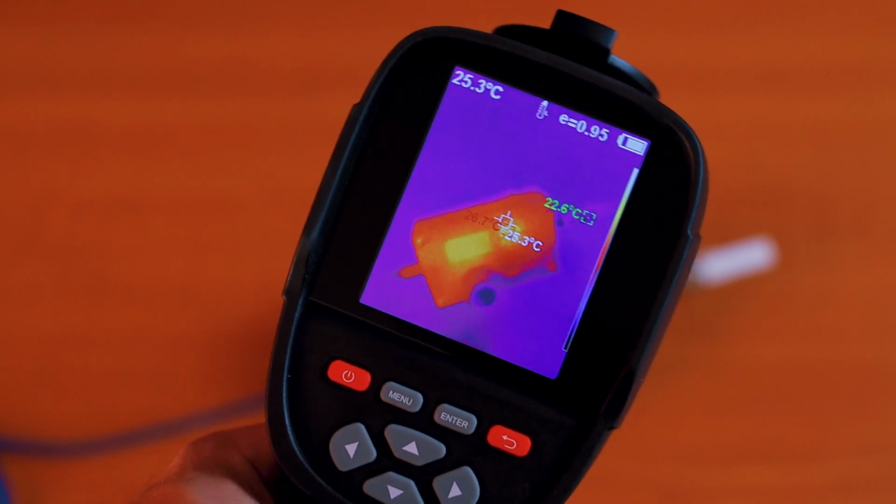But I think this camera is also great for constructions. So you can use this thermal camera to check the insulation of the house that you just finished building and how efficient it is. Or maybe you want to check some new windows that you just finished installing. You can tell the manufacturer if they were right or wrong about the qualities and the properties of the window that they just sold you. And you have a proof.